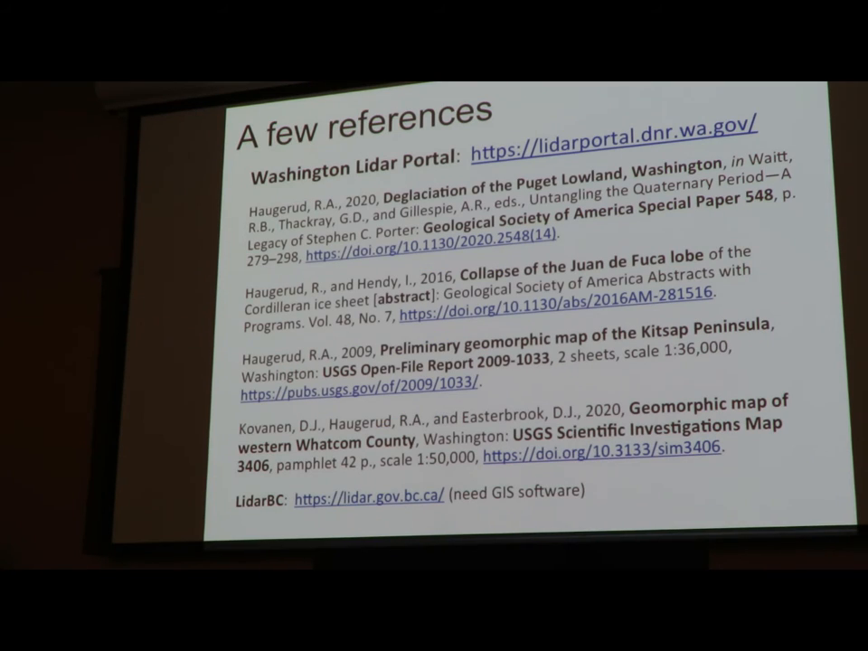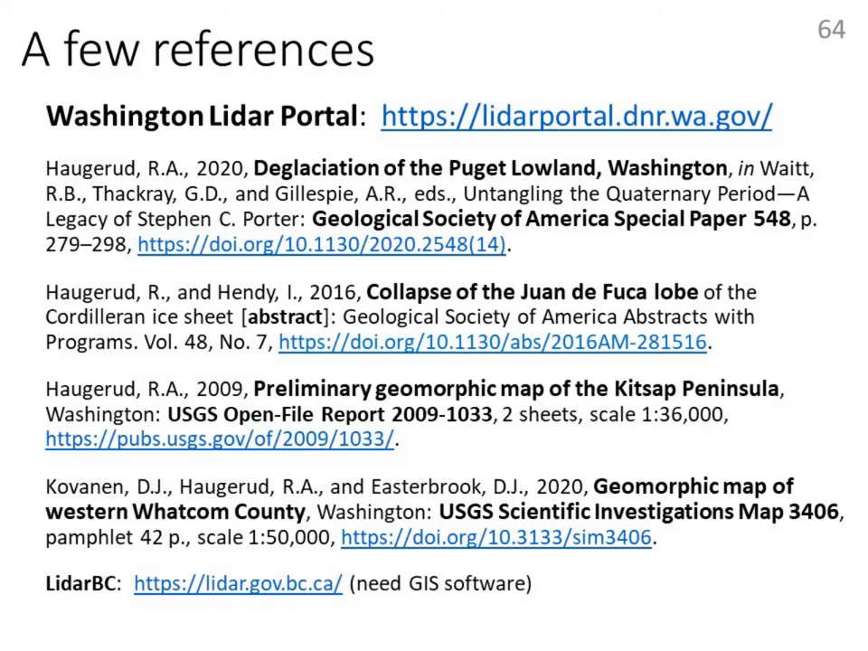A few references. If you'd like to explore this story, go to the Washington LIDAR portal and just look around. It's fascinating. You can waste days doing so. It's very, very entertaining, and I hope you will agree that it supports much of what I've said. Much of the story has been published in a GSA Special Paper chapter that is available for free online. It's not locked up. You can get it.